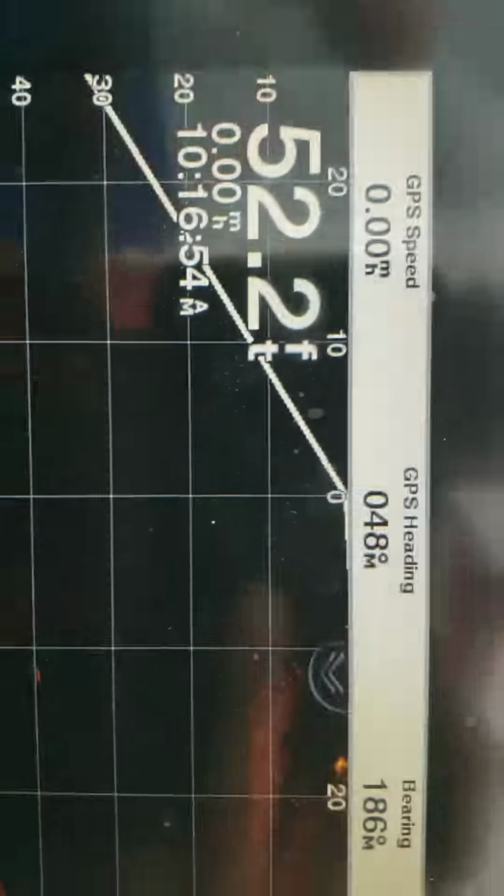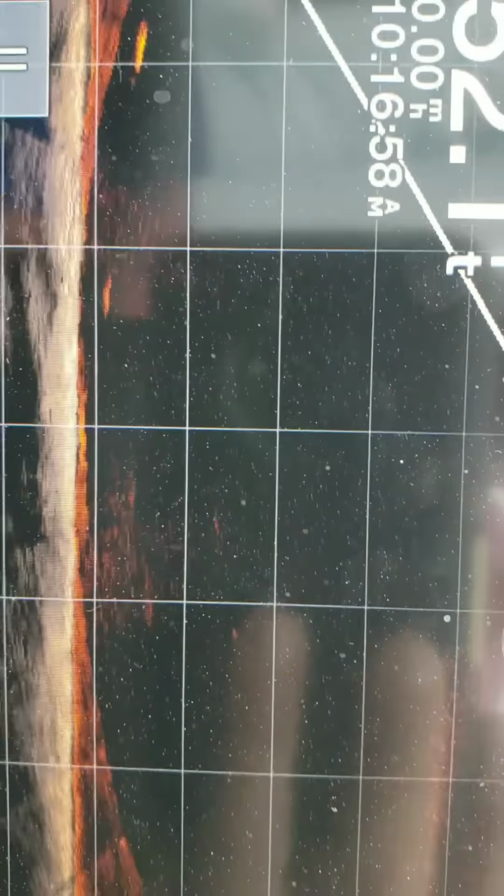Okay, we got 2 on the screen. The jigs are to the right, going up and down, and we got the trout on the left. And now they just disappeared, so maybe they're coming for the jigs. There's another one coming. And he is 10 feet behind the boat, and another one coming to the left of him yet. So let's see what happens.